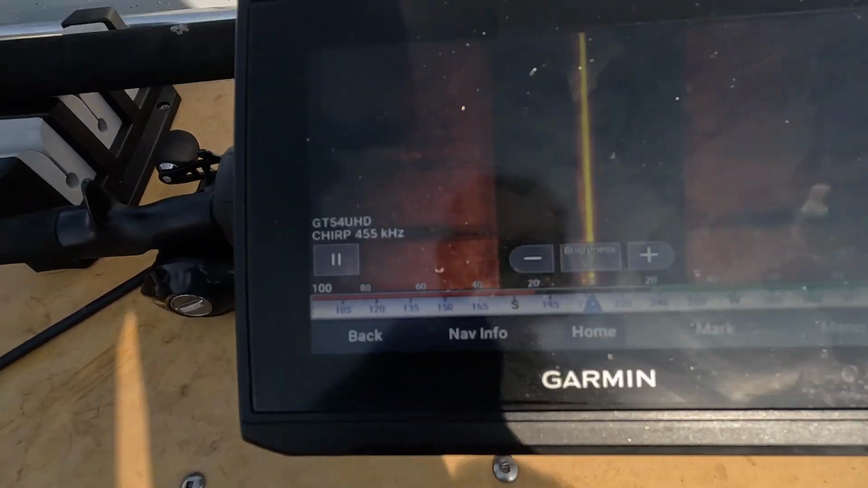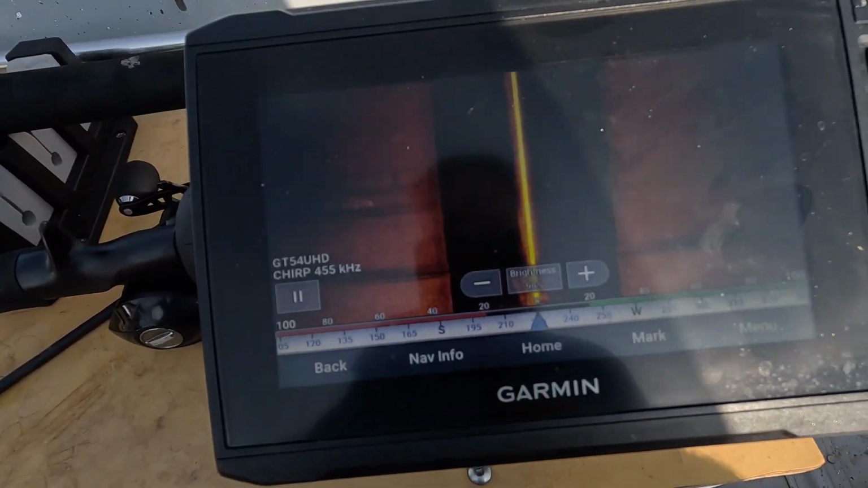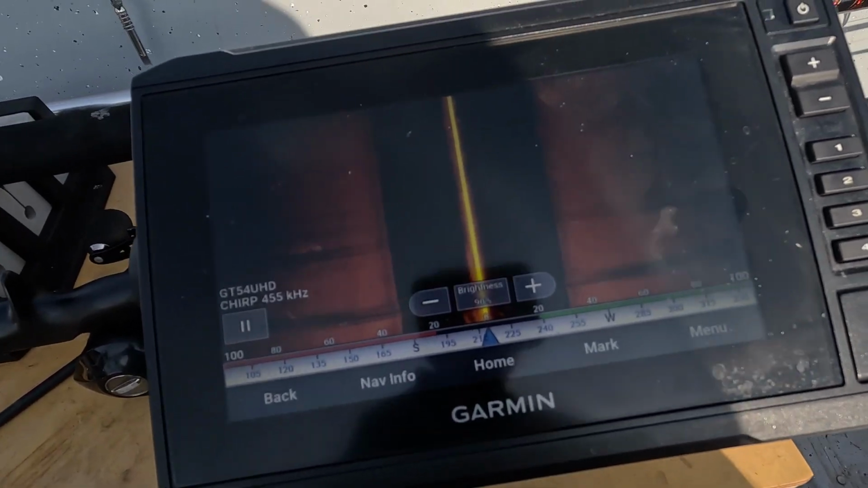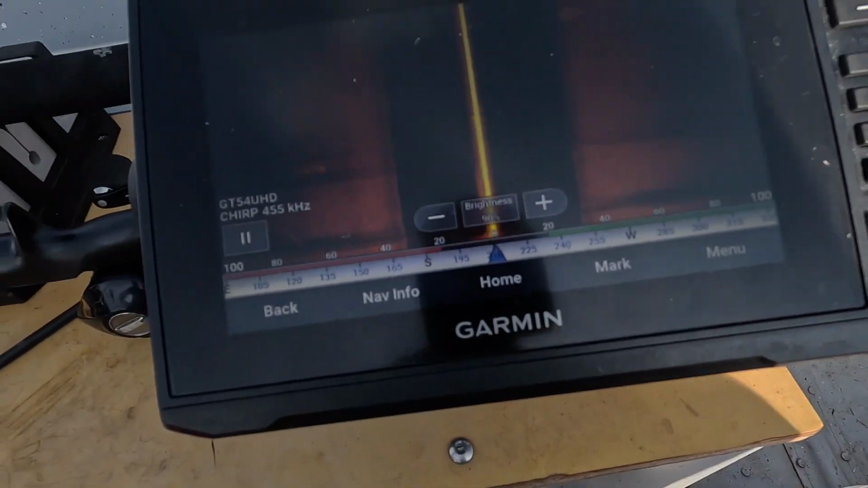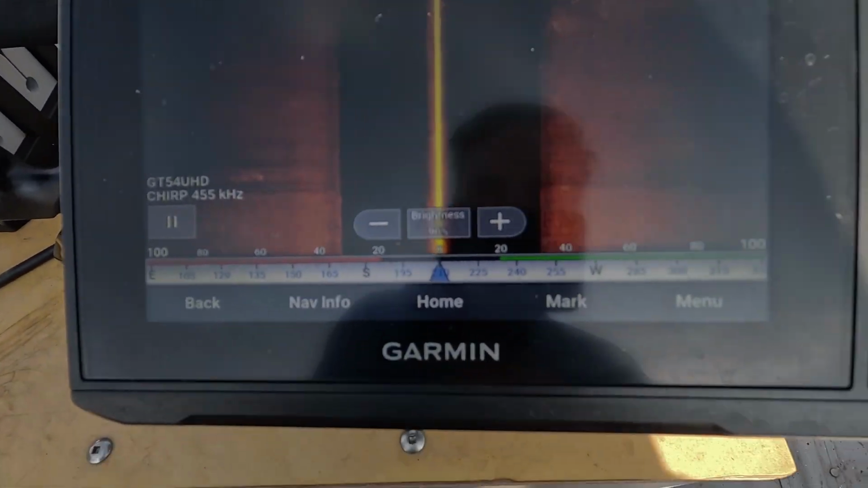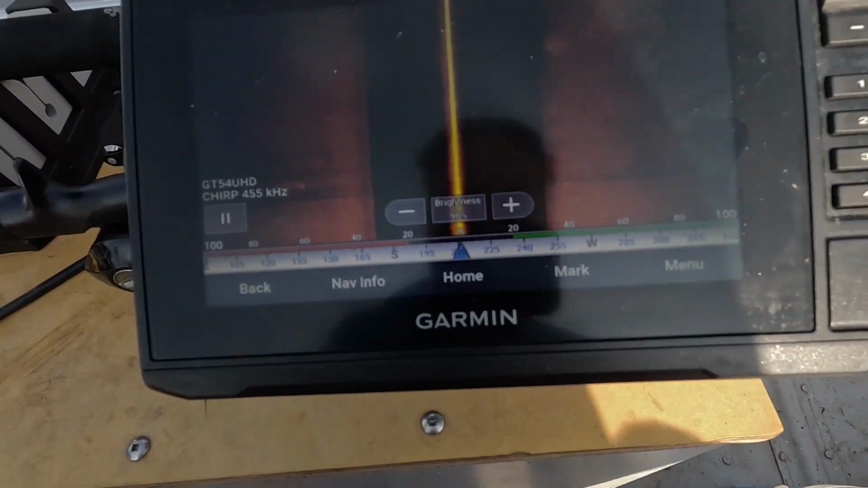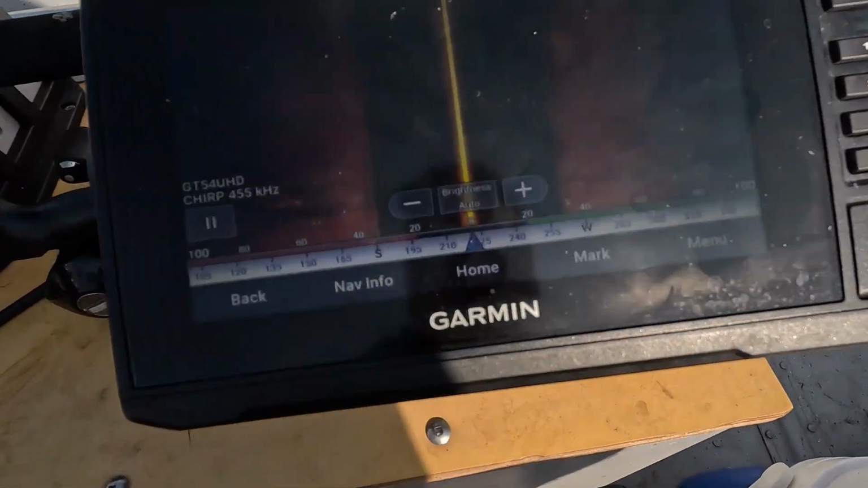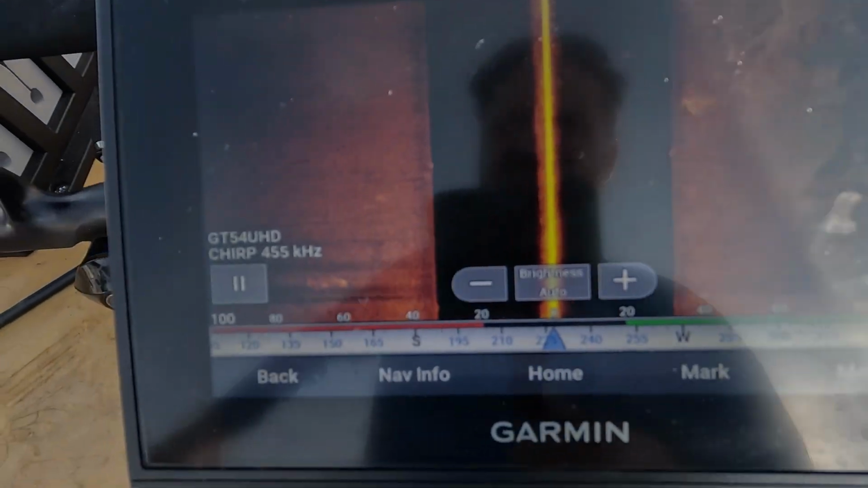So I'm going to full screen my side imaging, and this is the GT54 UHD transducer, so this is not the high-powered GT56 one. Right now I've got the range on 100 feet, so that's 50 feet on either side of the boat. I'm going to go ahead and set all the settings to auto so you can see what those settings look like.